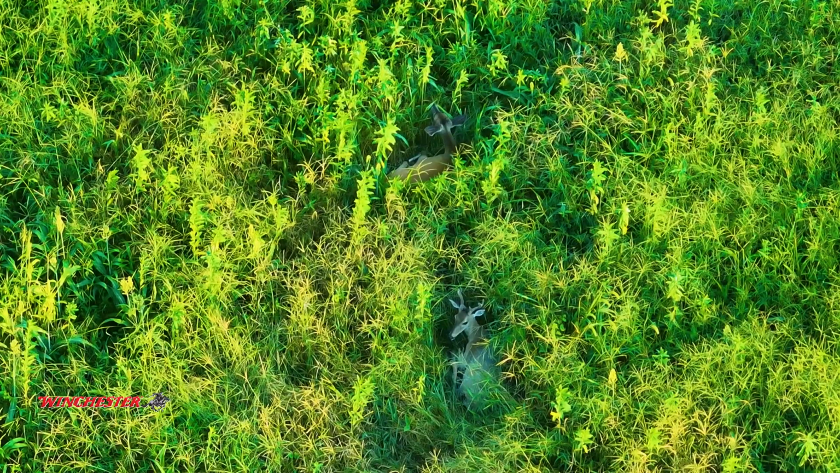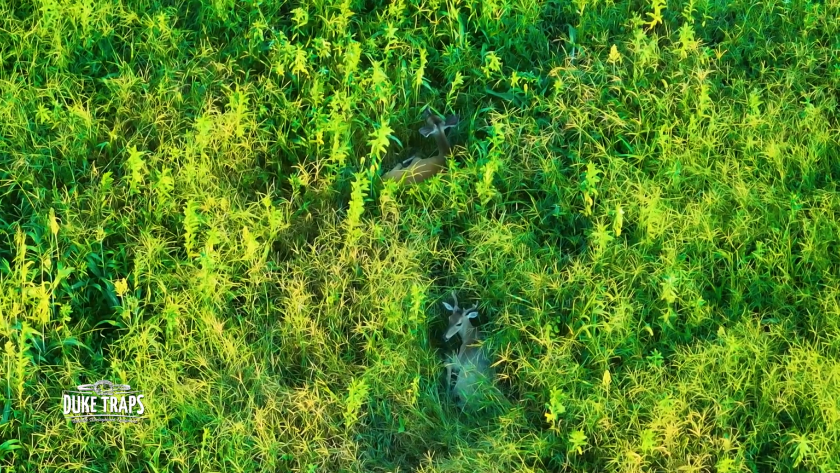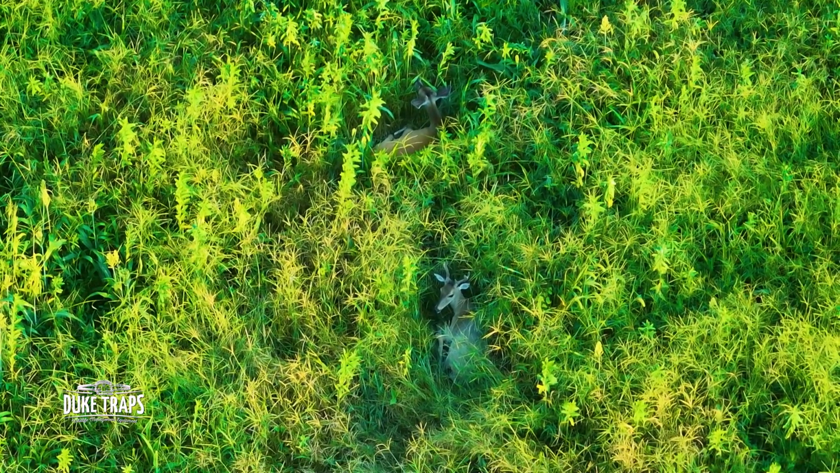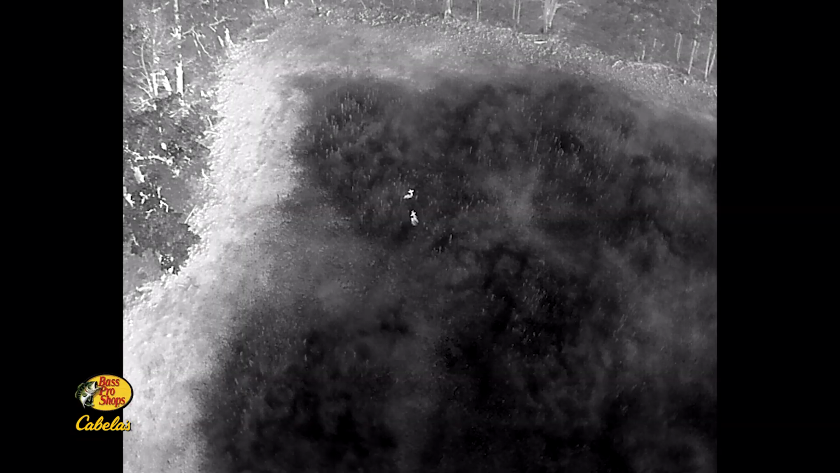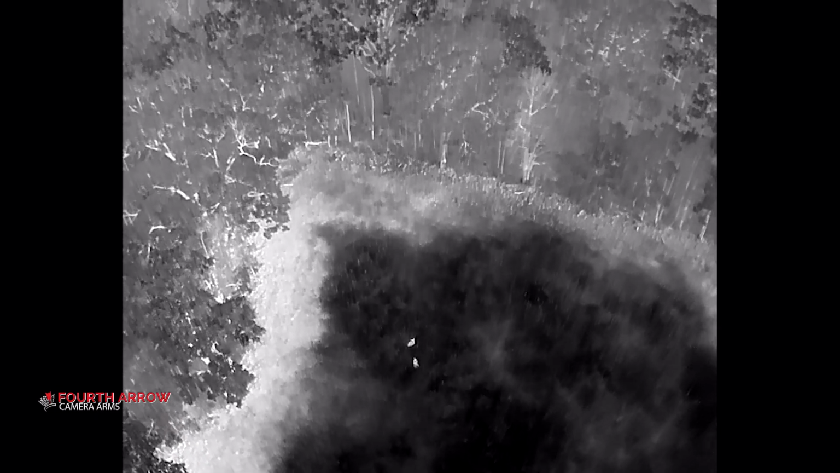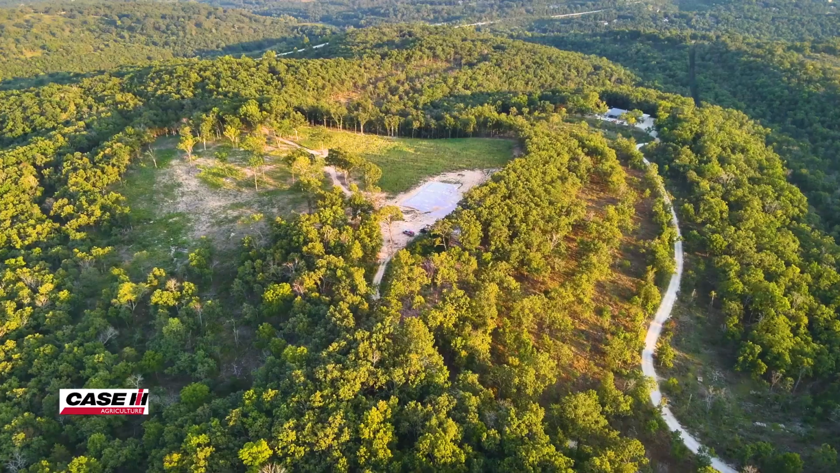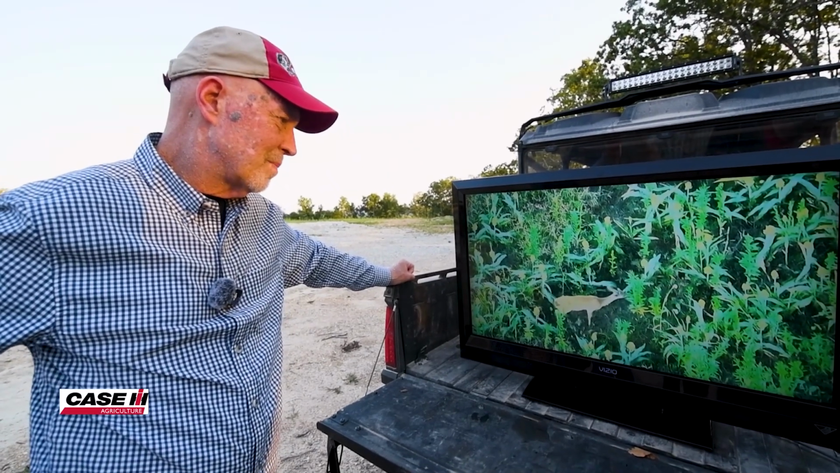Got to remember, this is their morning, right? Deer have bedded all day, so afternoon is the deer's breakfast. And then in the morning, that's their evening. They're gonna get a little snack and go to bed. So this is breakfast. They're having breakfast in bed right now. Love watching what they're selecting.